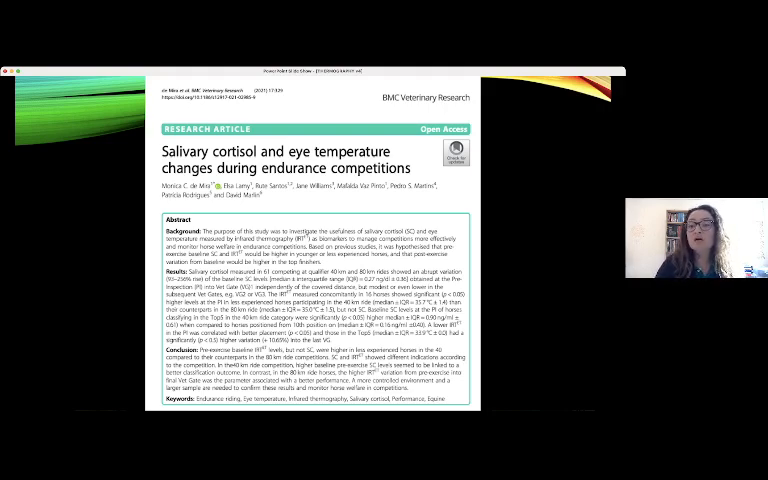They saw a correlation between the cortisol and the eye temperature.